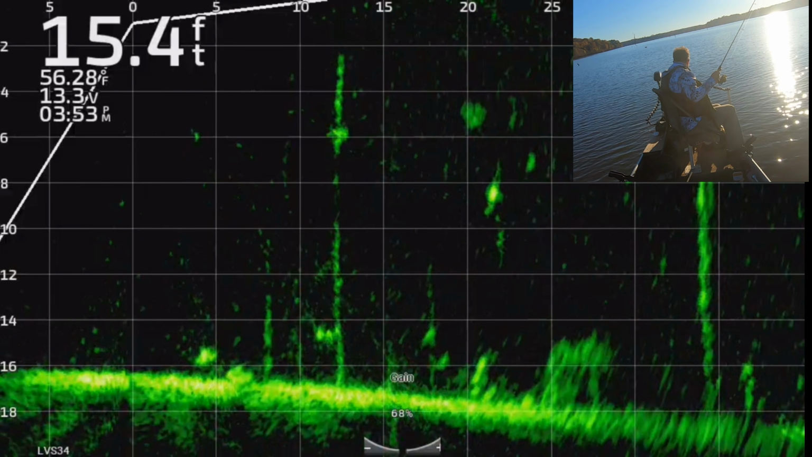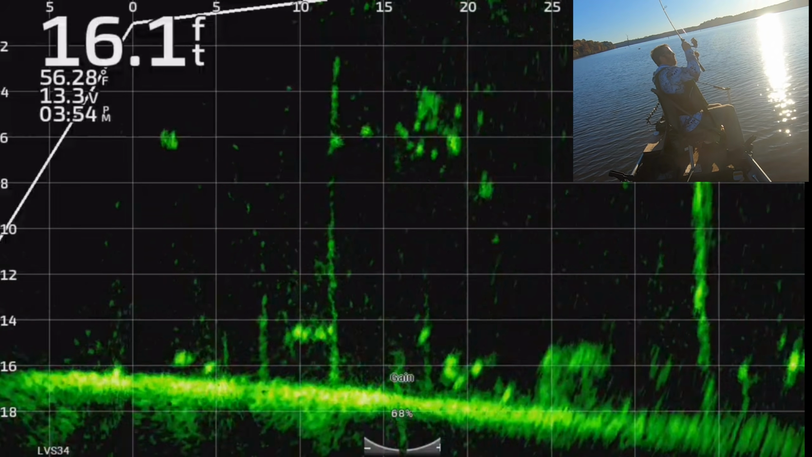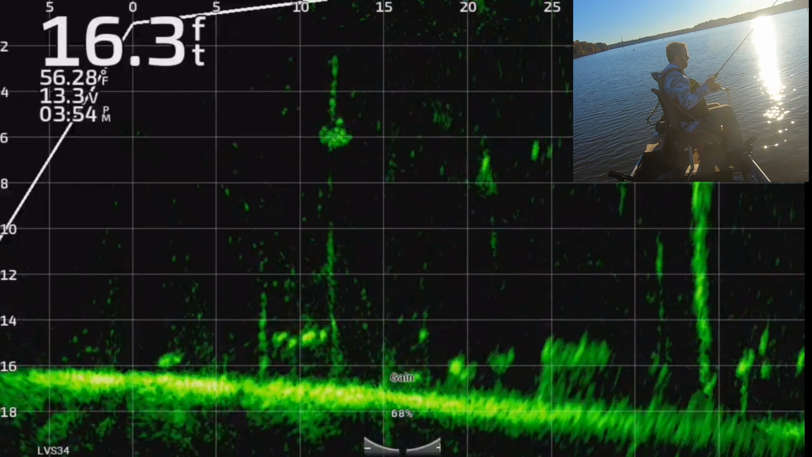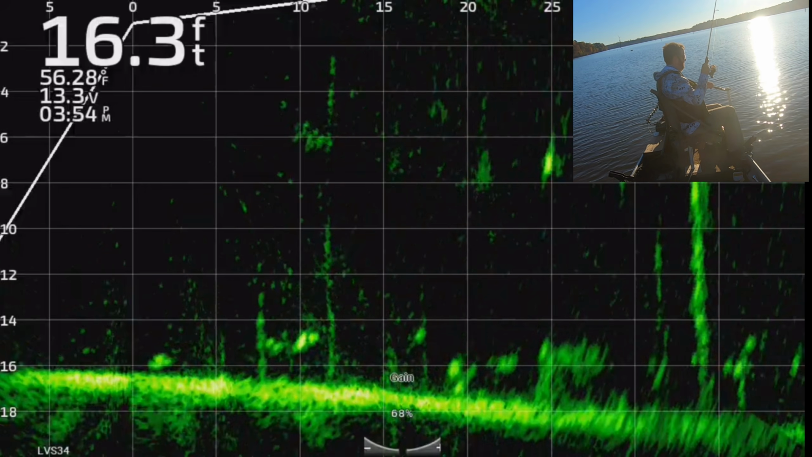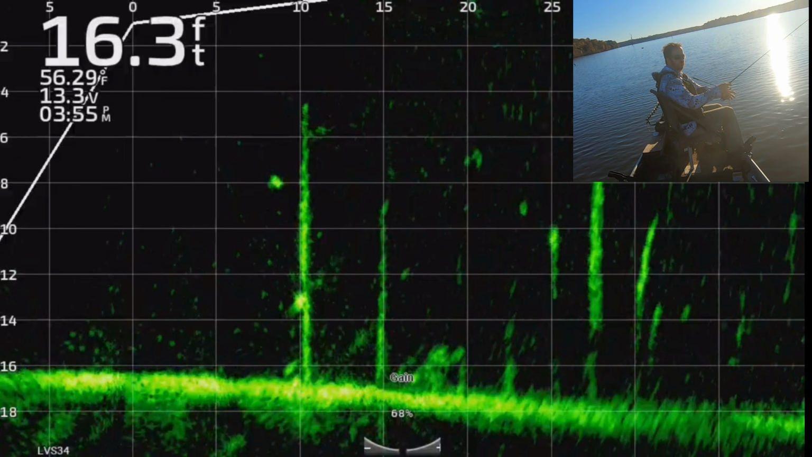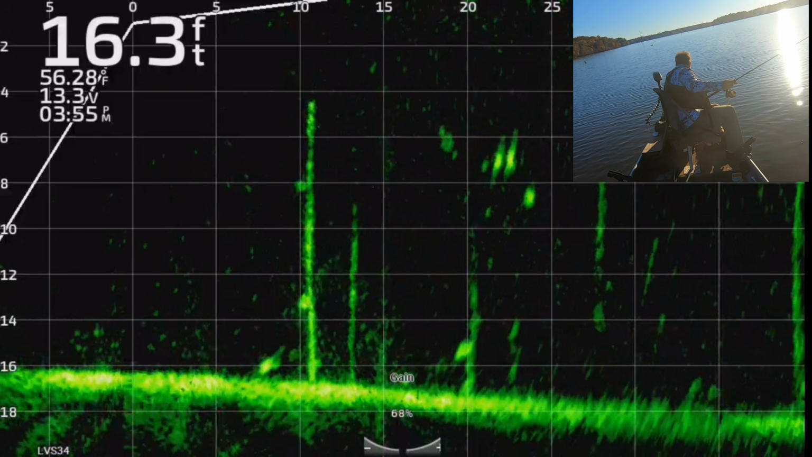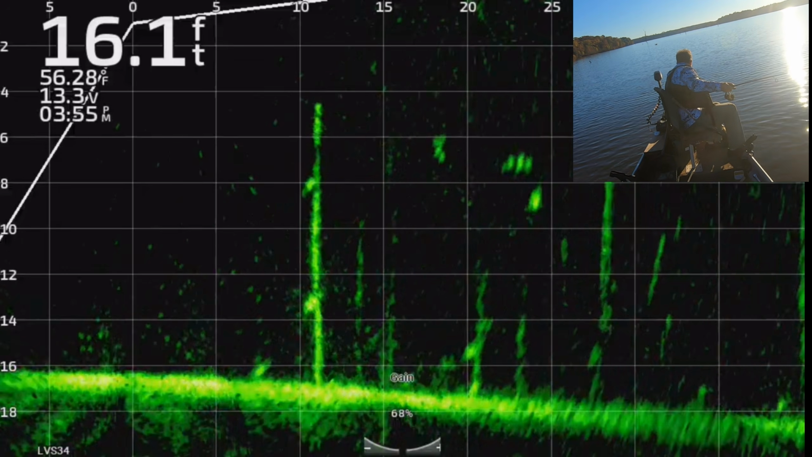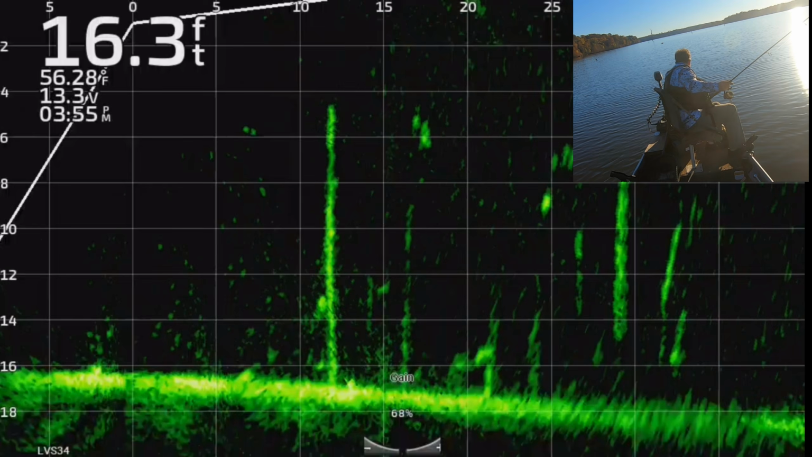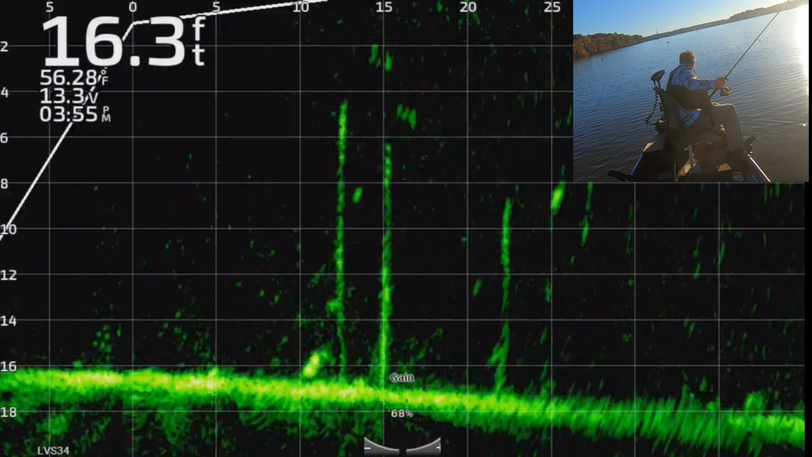Okay, there's one way up in the water column. Yeah, he was hungry. Oh, we lost him. God, he was hungry. He nailed it. Okay. I think I'm on that log, I think.